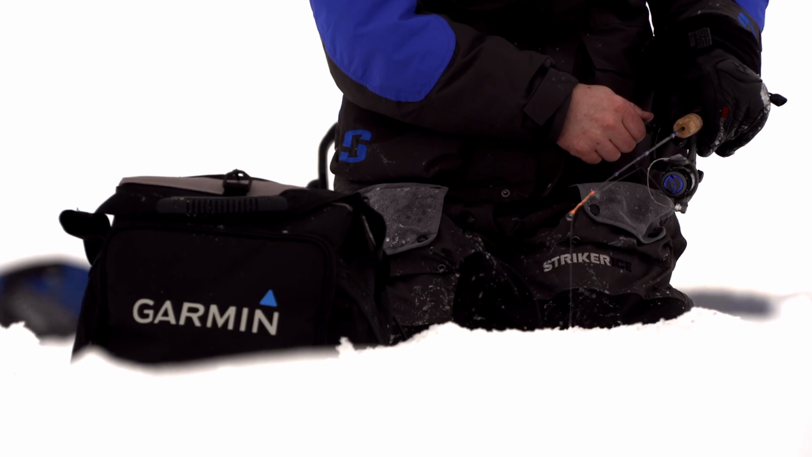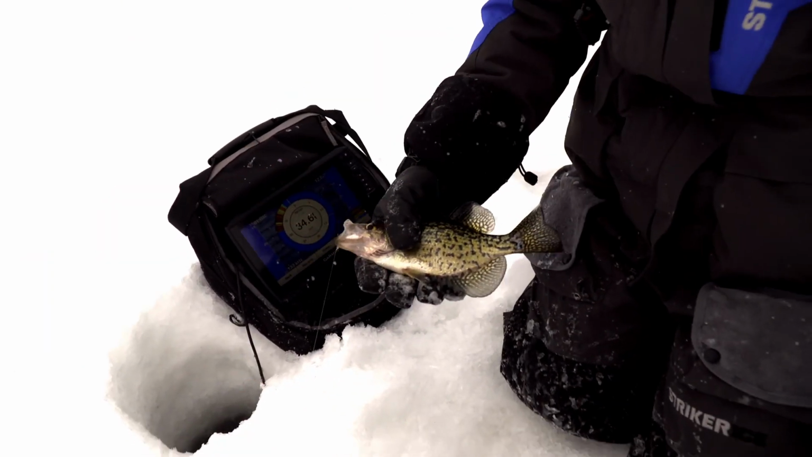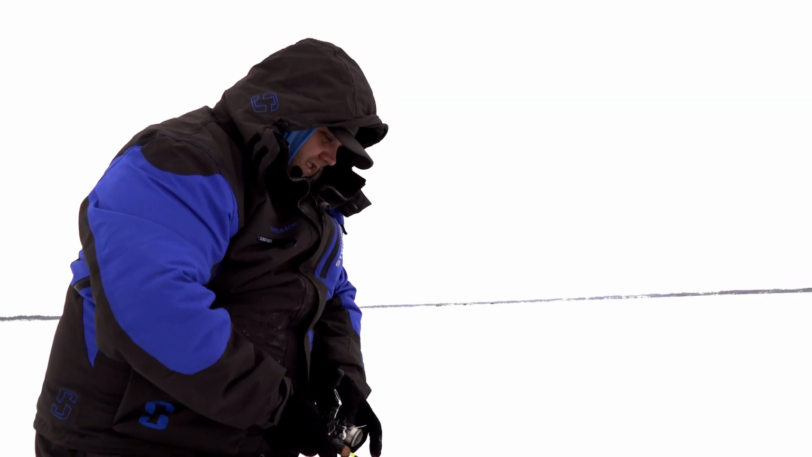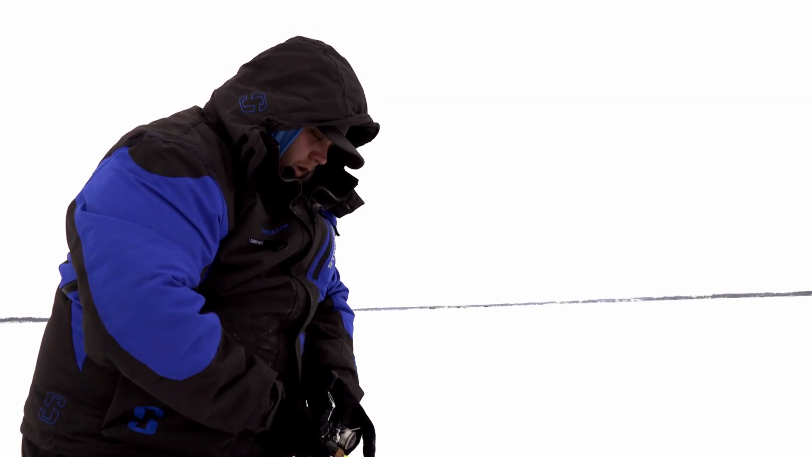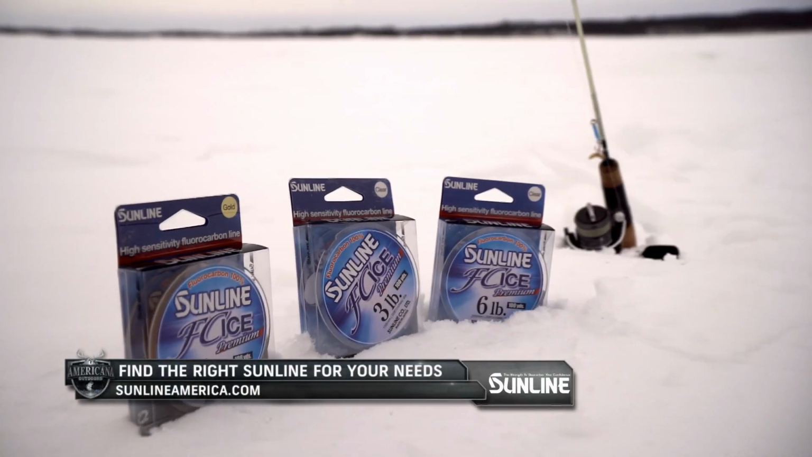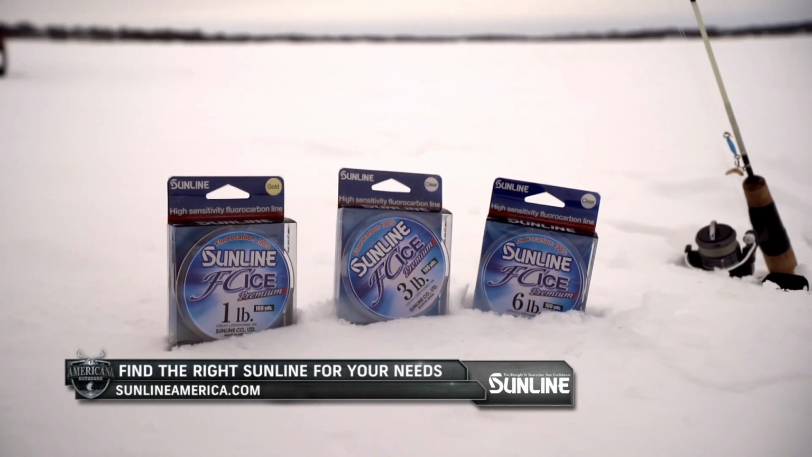So we use a small tungsten jig, and we actually were using some Sunline fluorocarbon ice line. It's nice to fish braid because you get the sensitivity of it, but when it's this cold outside, I mean, that ice just sticks to that braid, and your line will get so filled up you can't even get it to run through the guides or anything.